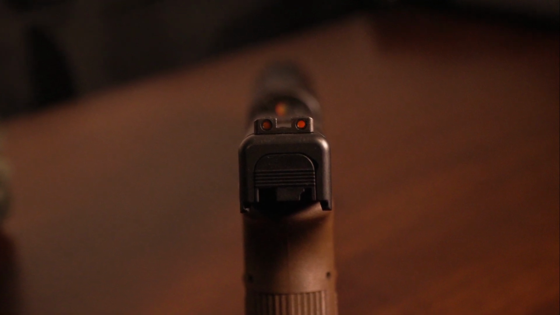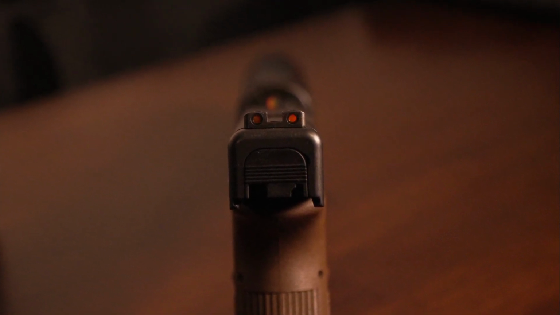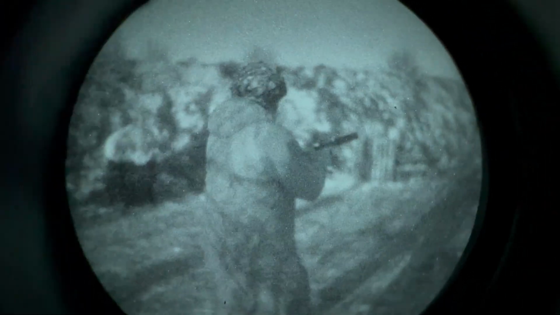You disassemble the slide and take the barrel and recoil spring out, and then you can access that little bolt or screw with a head on it. You unscrew that, and then you just simply screw the Hi Viz sight on. You should use a little bit of thread locker so it doesn't come loose. I used a Lyman rear sight pusher tool to pop the stock plastic sight out and put the metal Hi Viz sight back in.